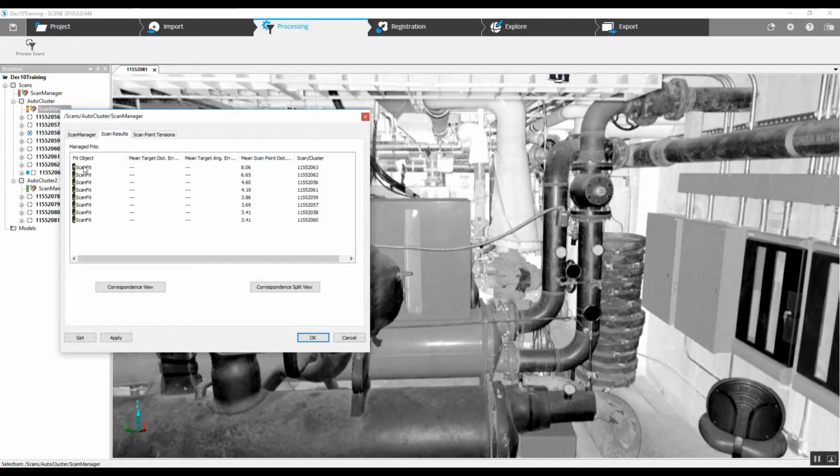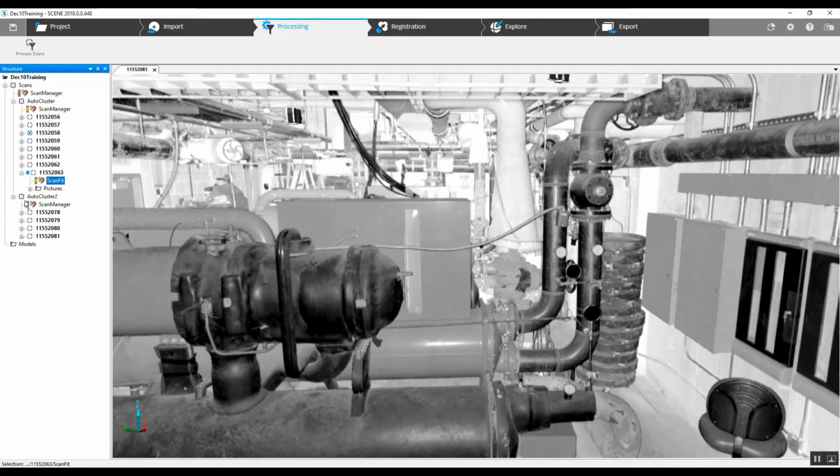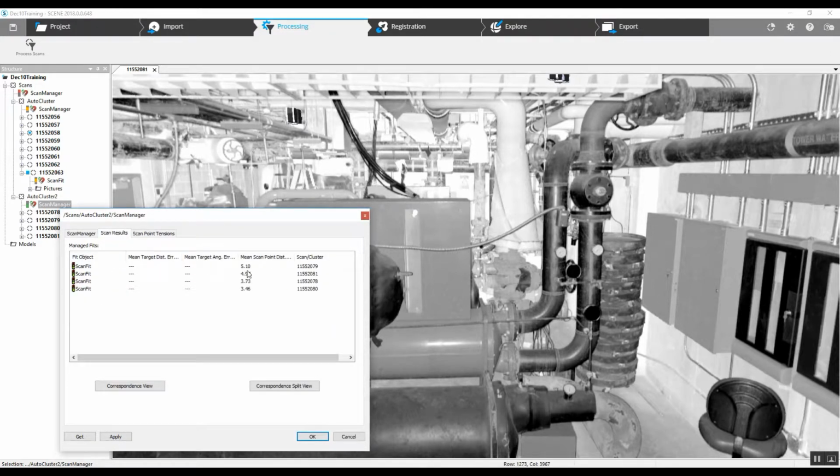Looks as though scan 63 is the one that lowered our registration tension. And we've got green lights in the other cluster, giving us about 4.5 millimeters again.